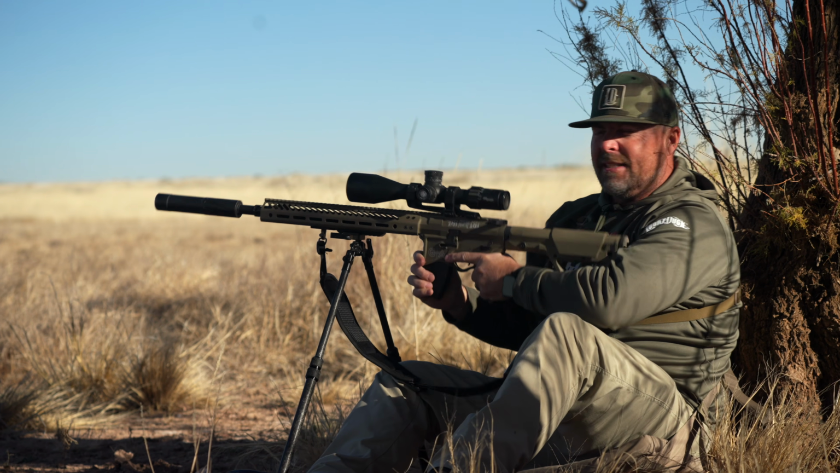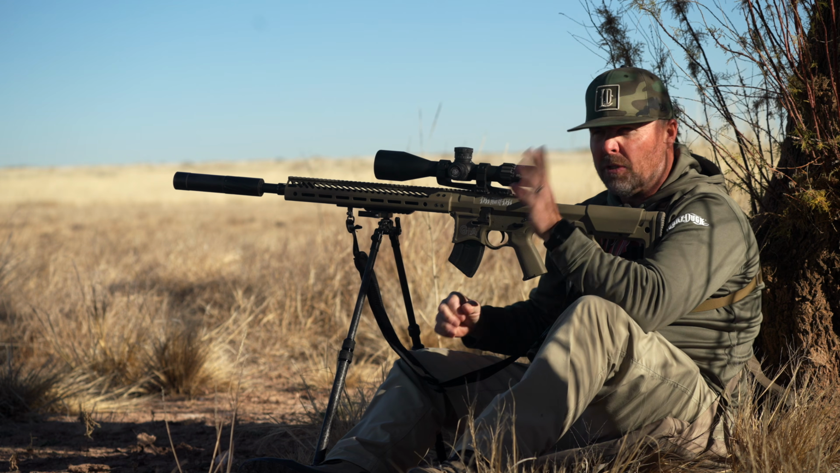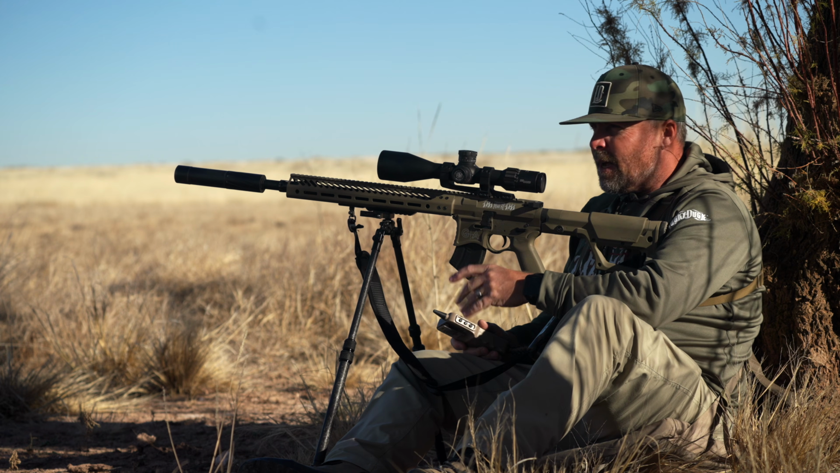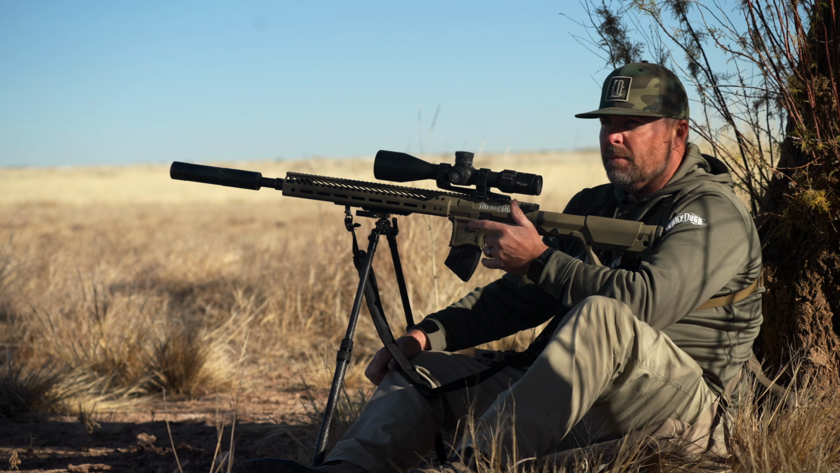Well, we had our first blank stand of the morning. Coyotes are still howling. On that last stand, we heard probably 2 different groups of coyotes. They were just way too far to probably want to come to the call, so we just kept on the 2-track we were on. Got down in here, little pond, kind of an old little floodplain here. So we have a couple hundred yards visibility.